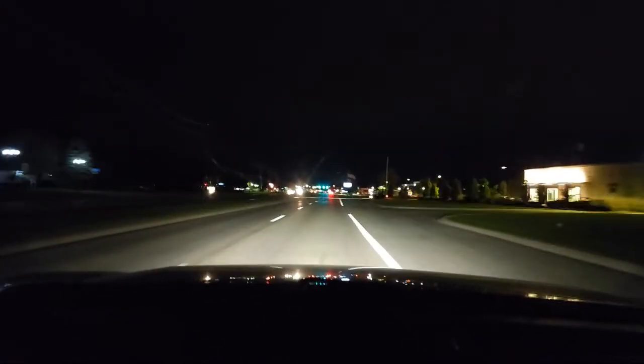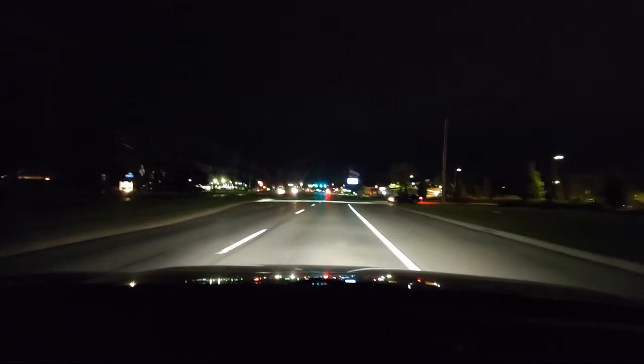And a lot of these headlights can blind you. You might see stars, so you gotta really be careful. I'm trying to maintain good speed right now. You see the car to my right. Some of you might even drift. And I'm gonna squeeze my brakes.